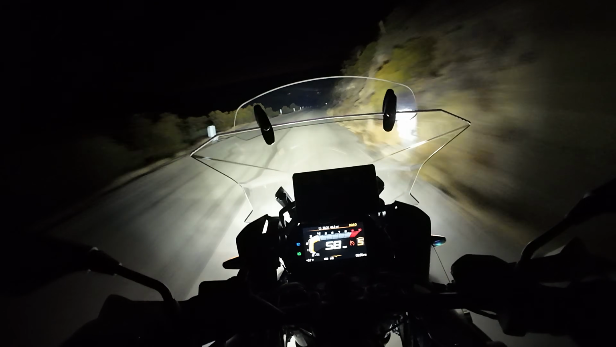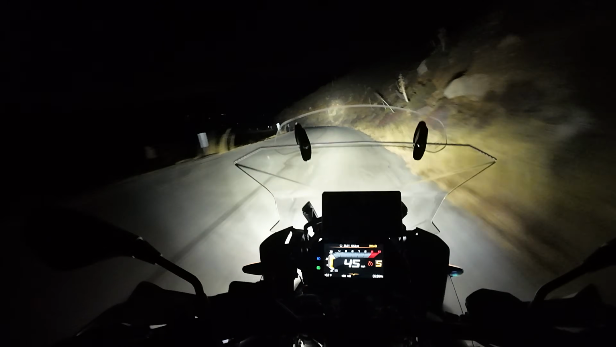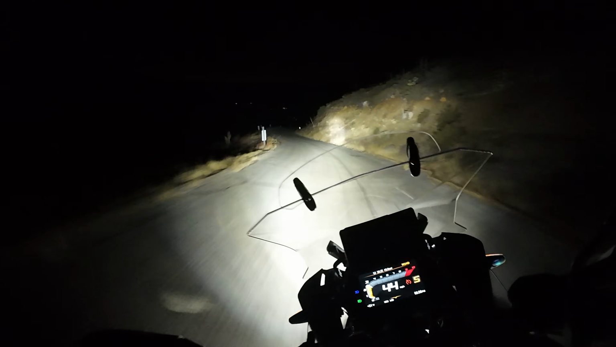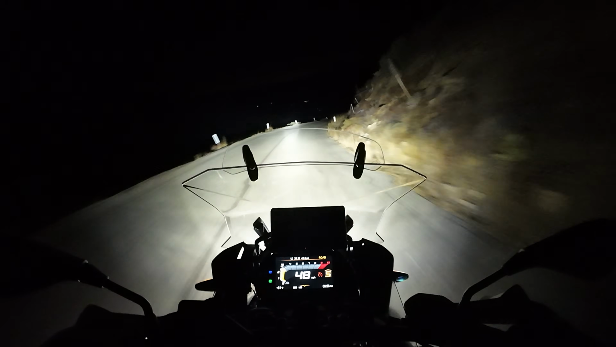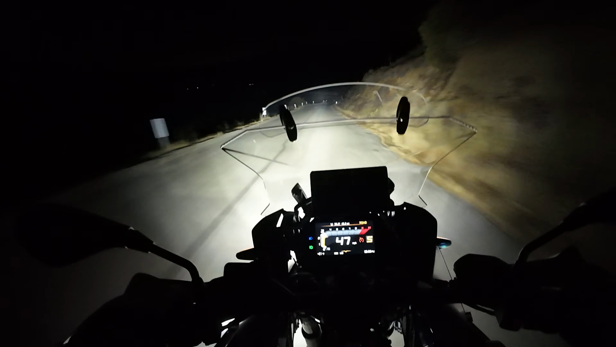Now I naturally start to go fast again because I can see so unbelievably well. I will caution you on one thing. Once you get used to having lights like this, you are never ever going to want to ride at night again without a light at least somewhat equivalent to this.